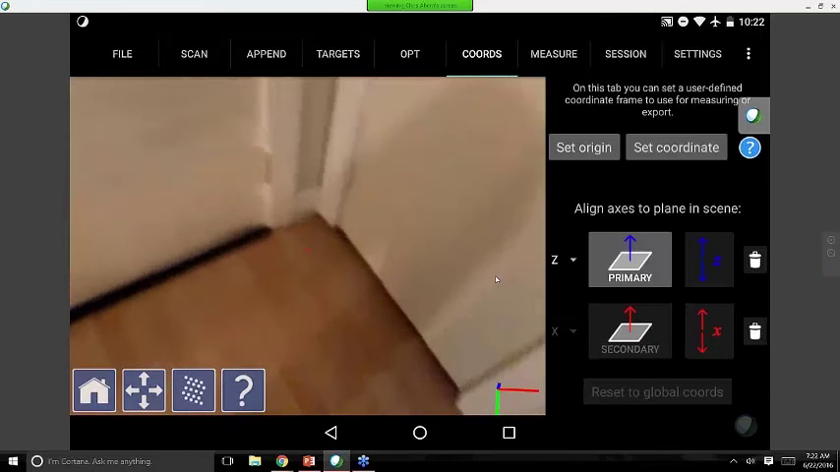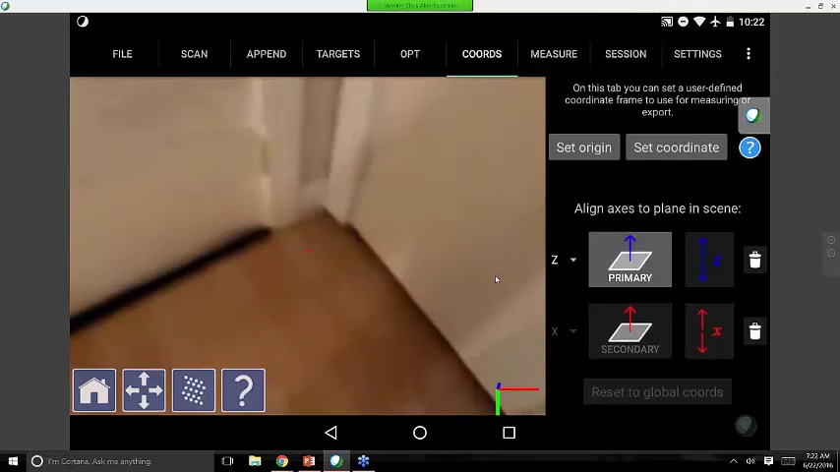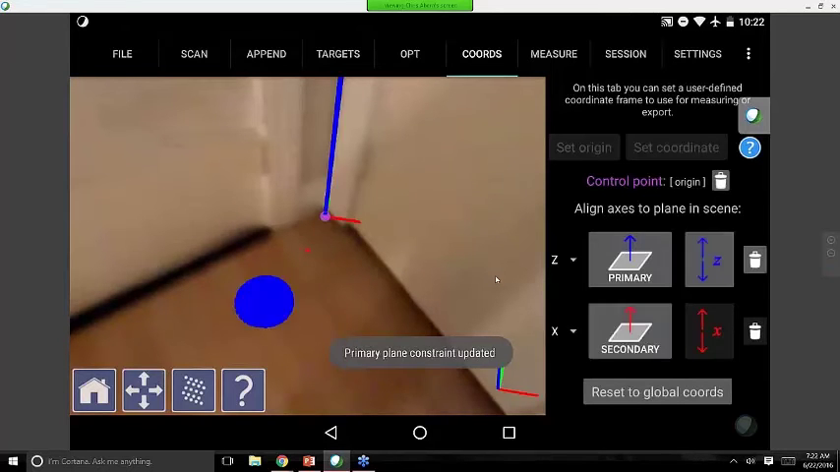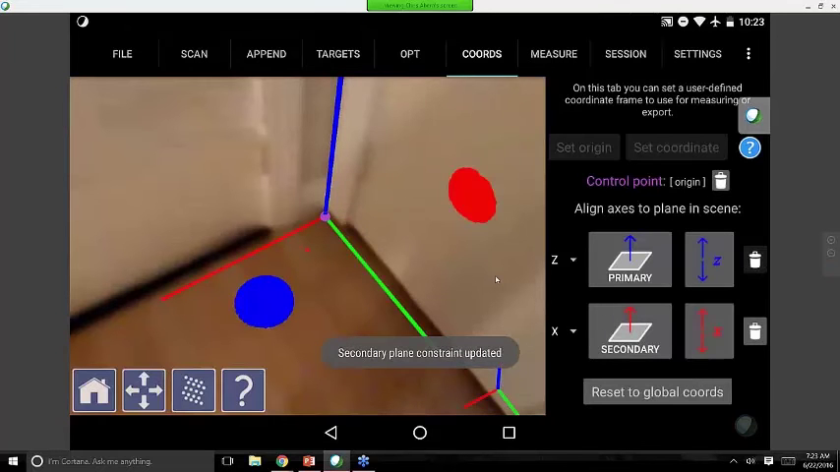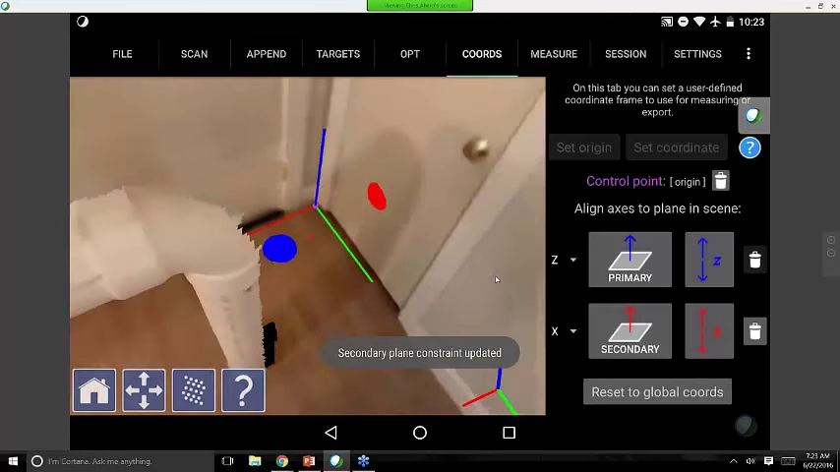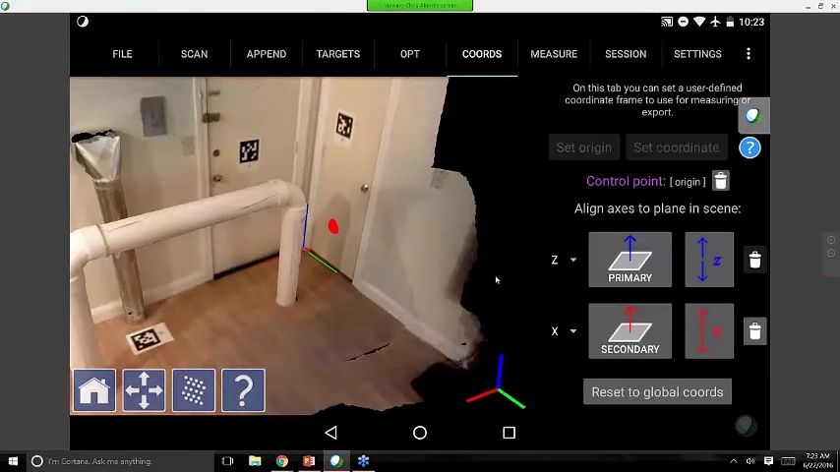So I'm going to zoom in on the corner here and tap Set Origin. Now I can tap any point in the scene to set my XYZ axis, so I'm going to tap the corner point here, and then I want to set my Z axis straight up. So I tap the Z primary button and tap the floor, and now I want to do the same for my X. So I tap the X secondary button, tap the wall. So now my XYZ system has been set. Everything in my scene is referenced based off that.